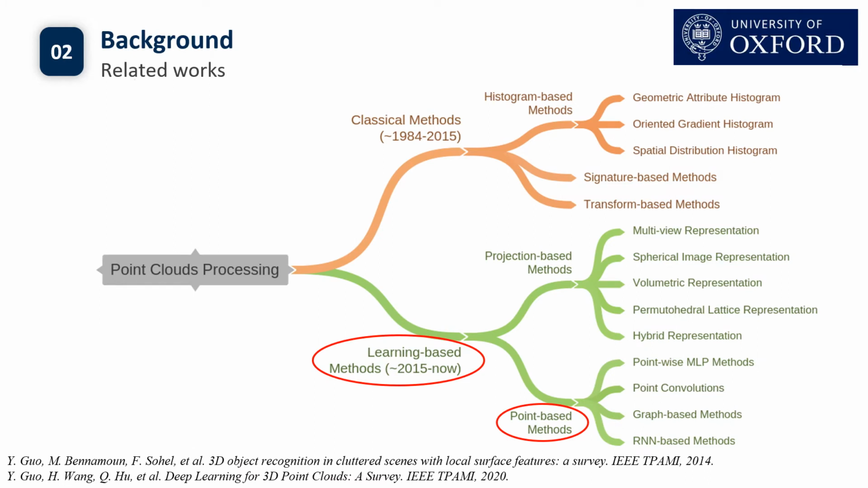Here is the roadmap of point cloud processing. Early methods usually build upon hand-crafted local descriptors. It can be roughly divided into histogram-based methods, signature-based methods, and transform-based methods. Recently, deep learning on point clouds has become more and more popular, with numerous methods being proposed to address different problems in this area. Existing learning-based methods can be divided into projection-based and point-based methods.